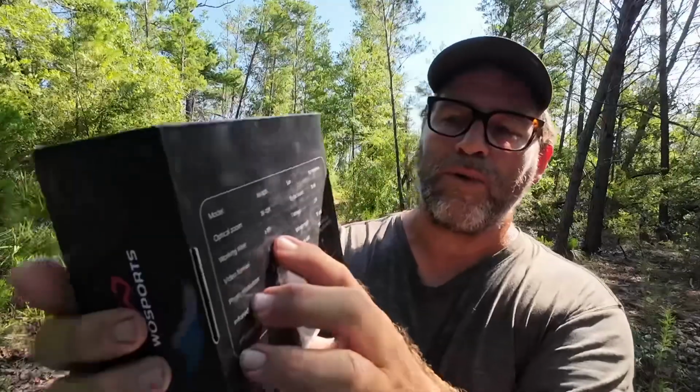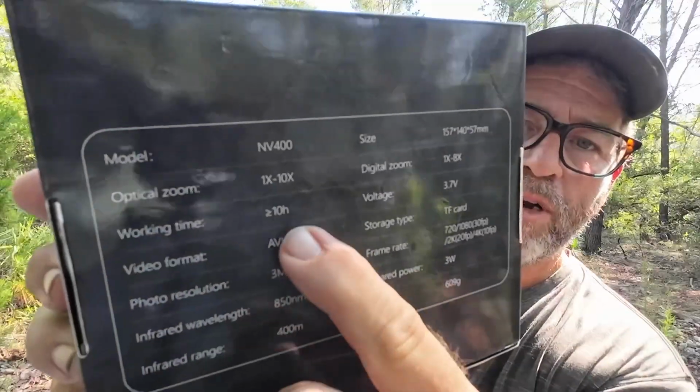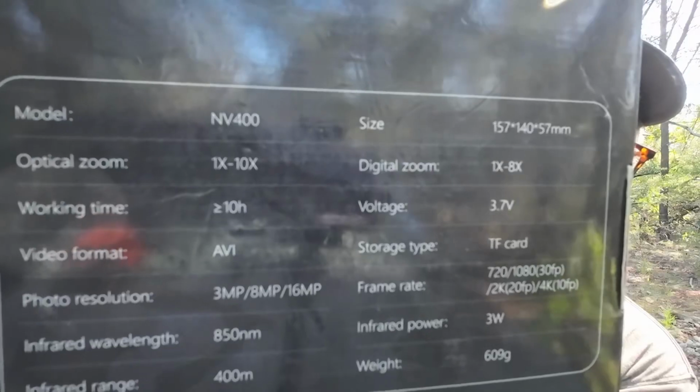Outside of that, it's an amazing unit. It's a really nice unit. The battery does not last a super long time with it, but it's more than enough to get you a lot of footage. I'm looking on here. The working time is give or take 10 hours is what it's giving me. I'll show this for you. It is right there where I'm pointing, right there. That's the working time.